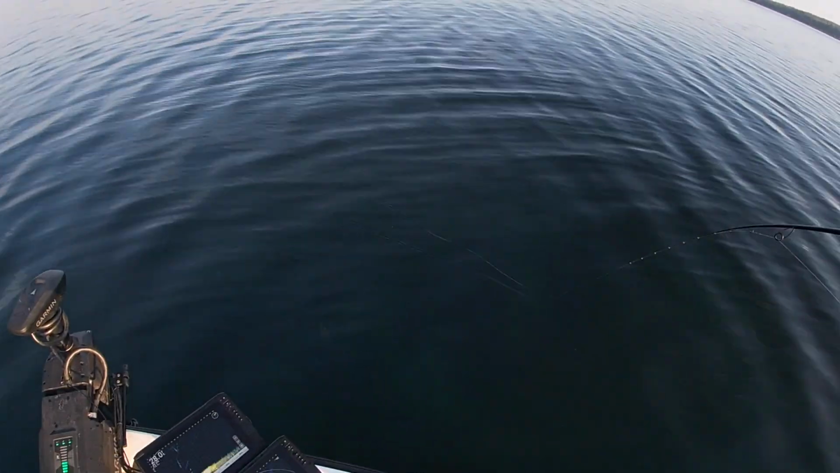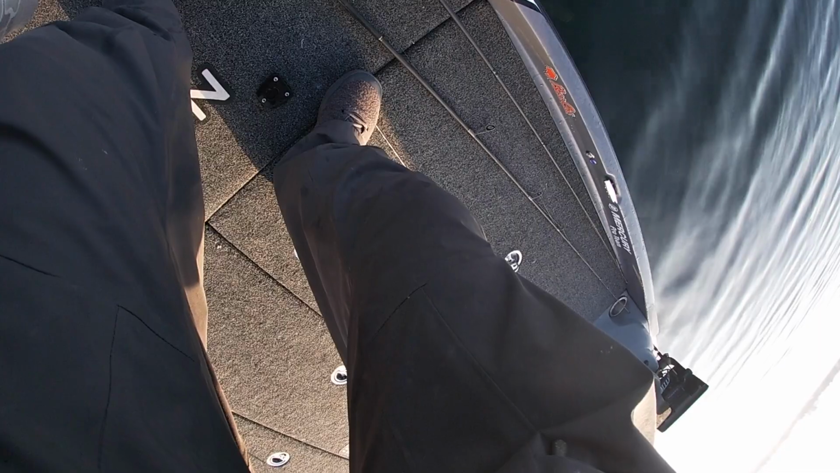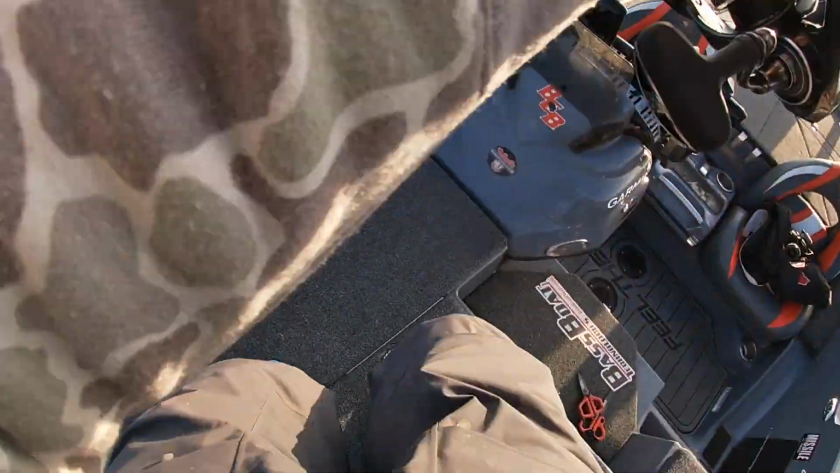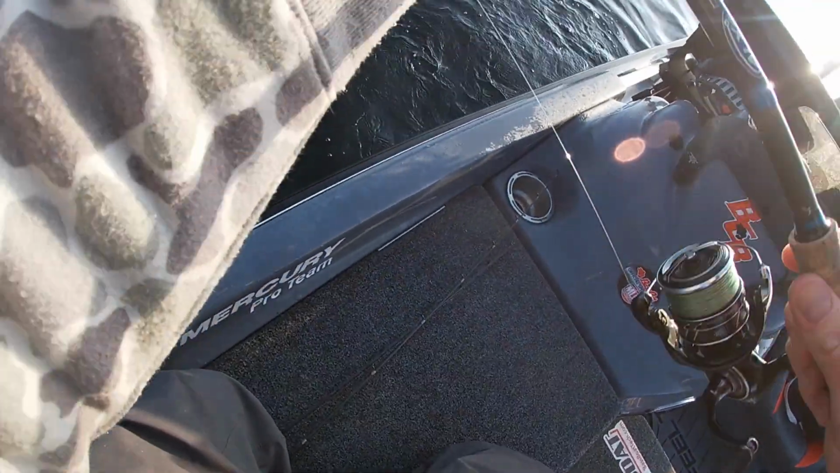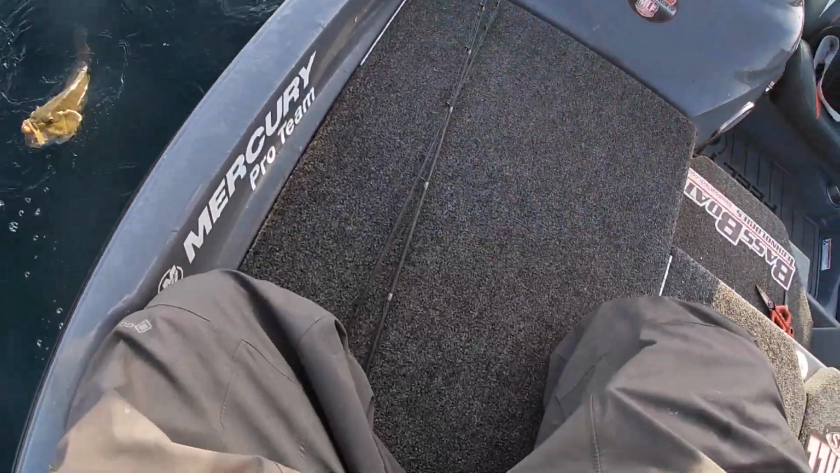Oh, and it's a freaking good one too. Look at that, dude. Yeah, bud. Don't kneel on your rod tips, kids. That's how you break them. Look where this dude's got it. Oh, a little too much line, and then the fish turns.